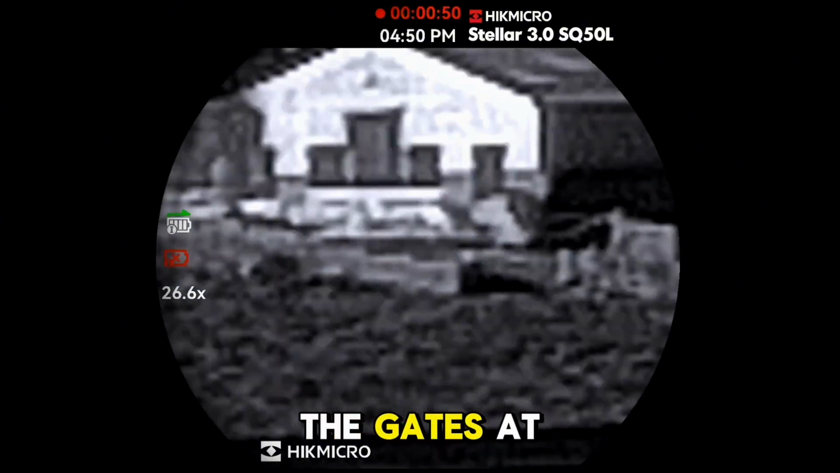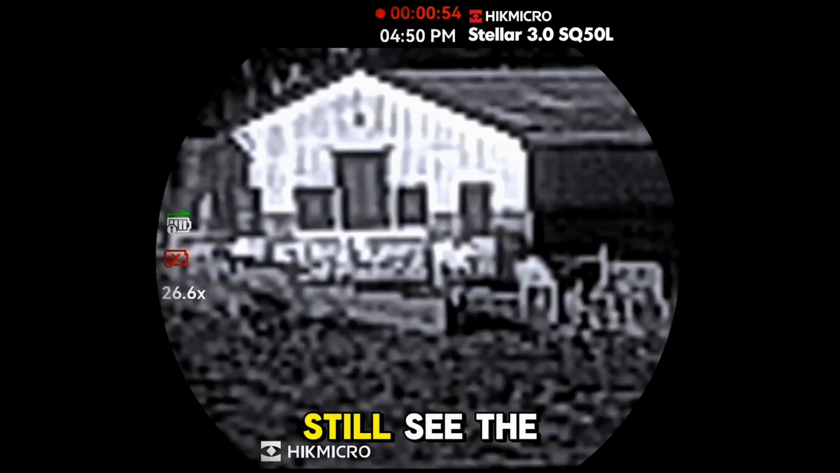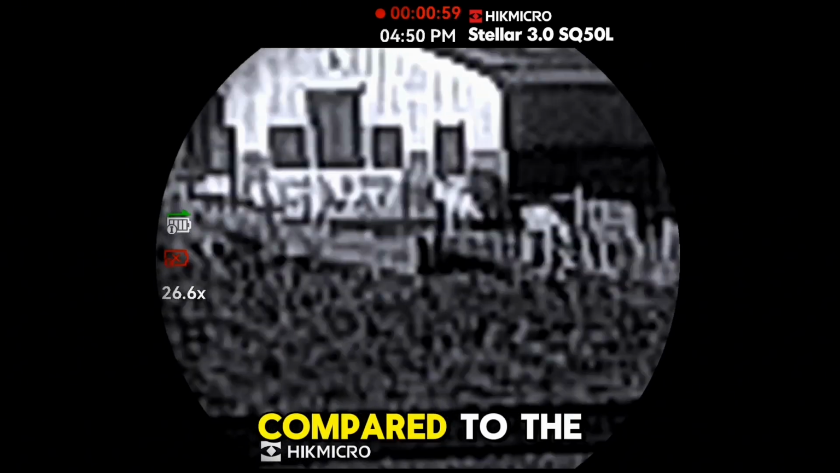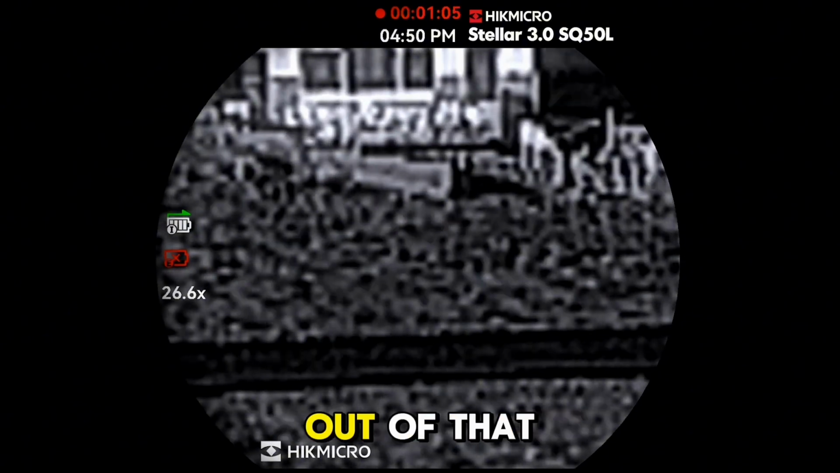You still see the gates at the end of the parlour there. You can still see the hopper. Still see the fence posts, but again, you've lost a lot of clarity compared to the SX model, just being that higher sensor rate. So we'll just back out of that one.